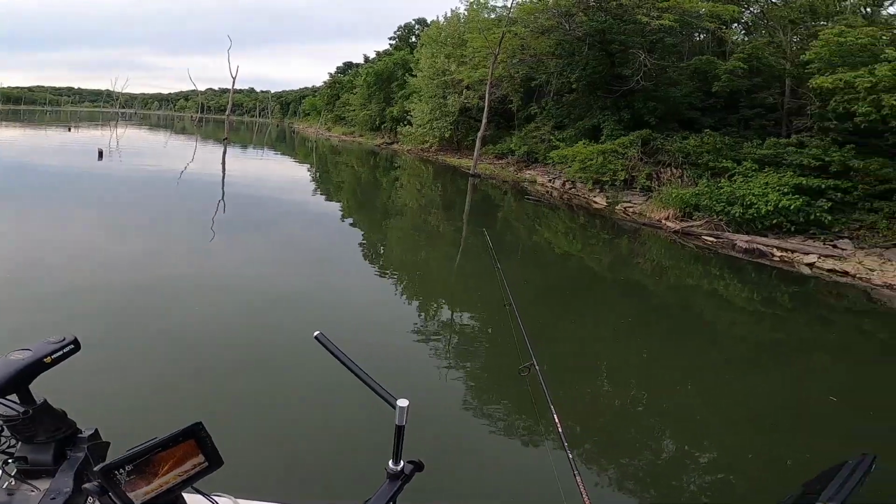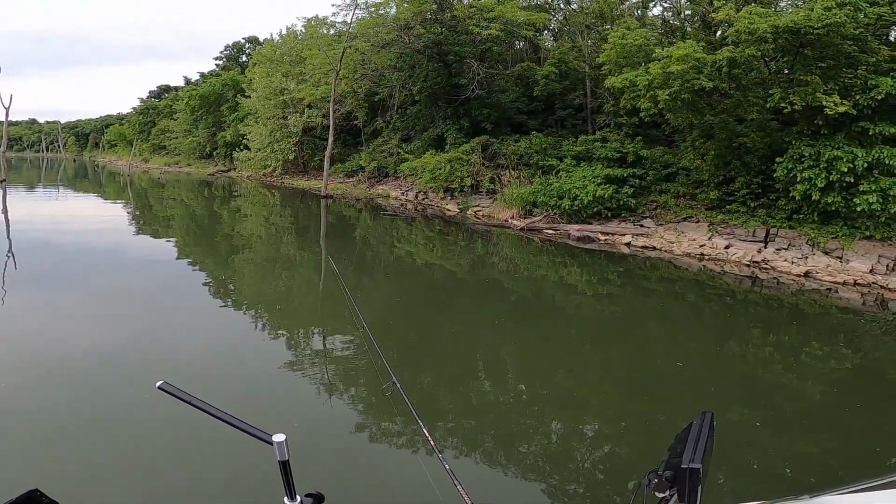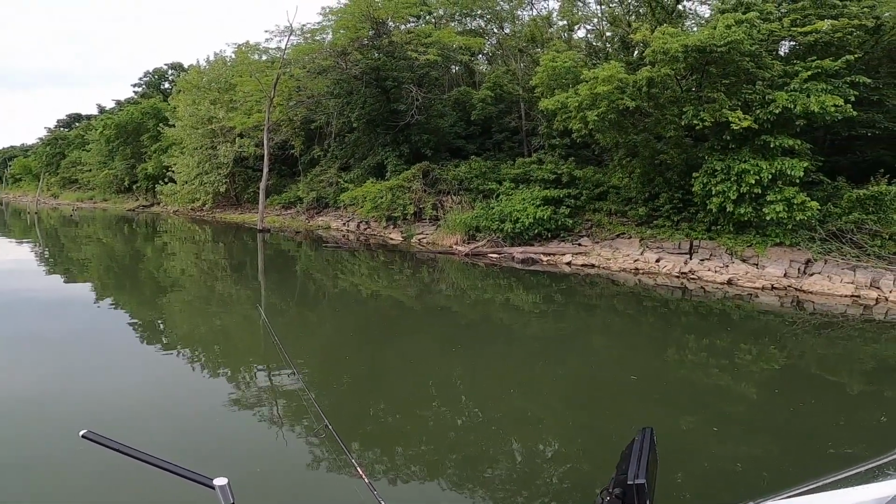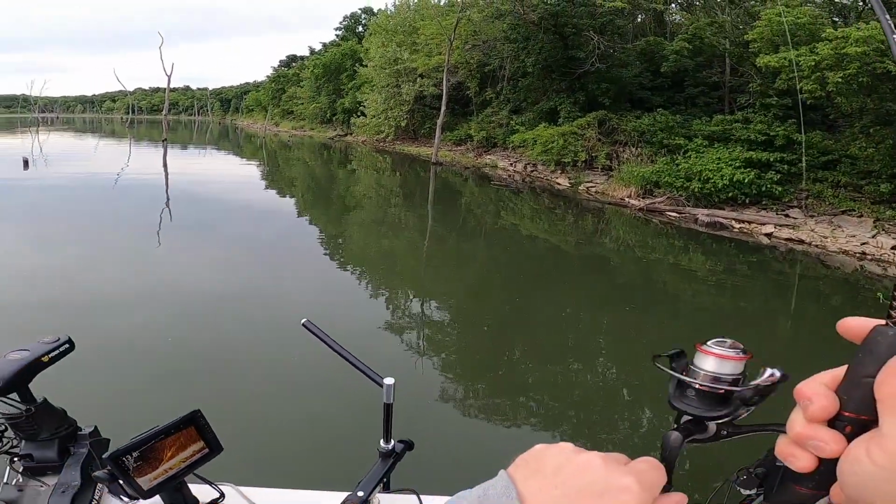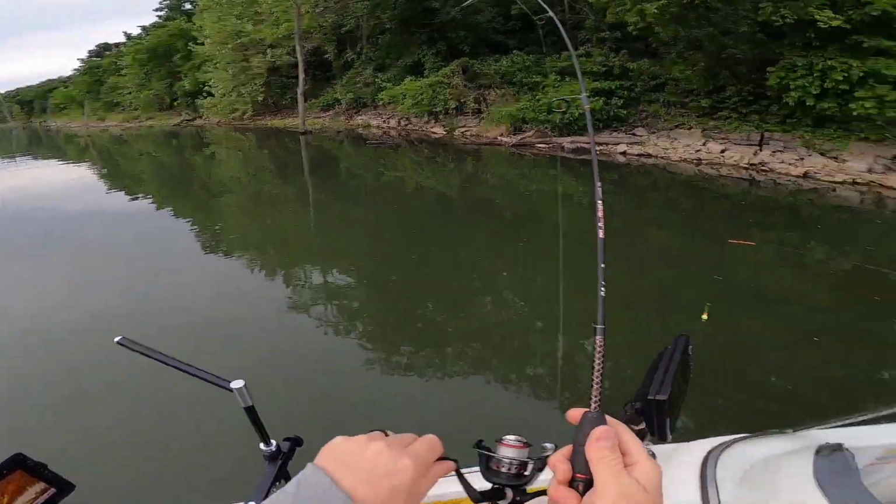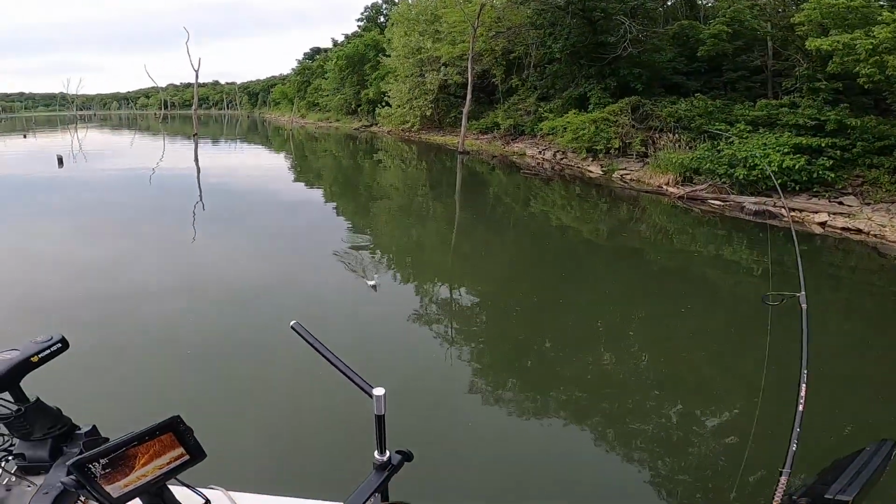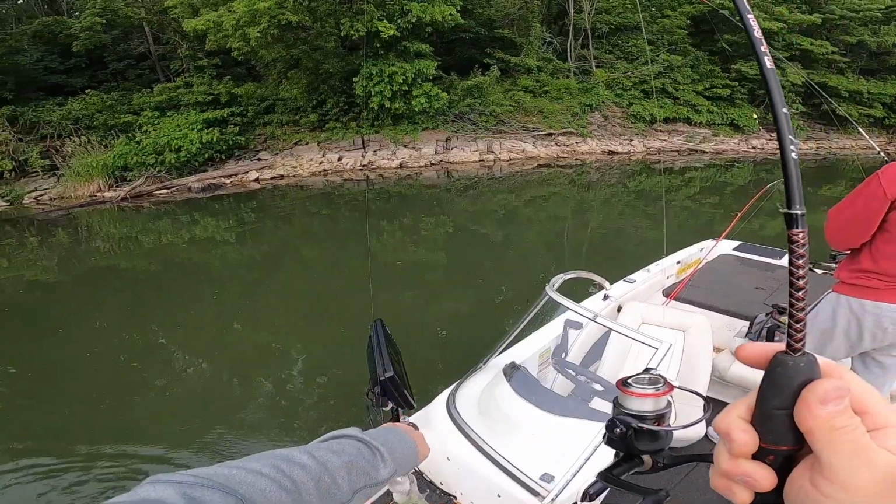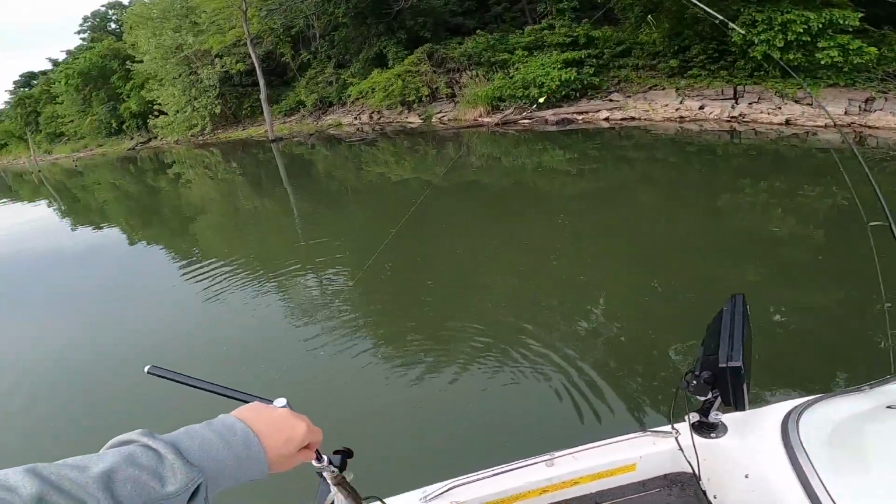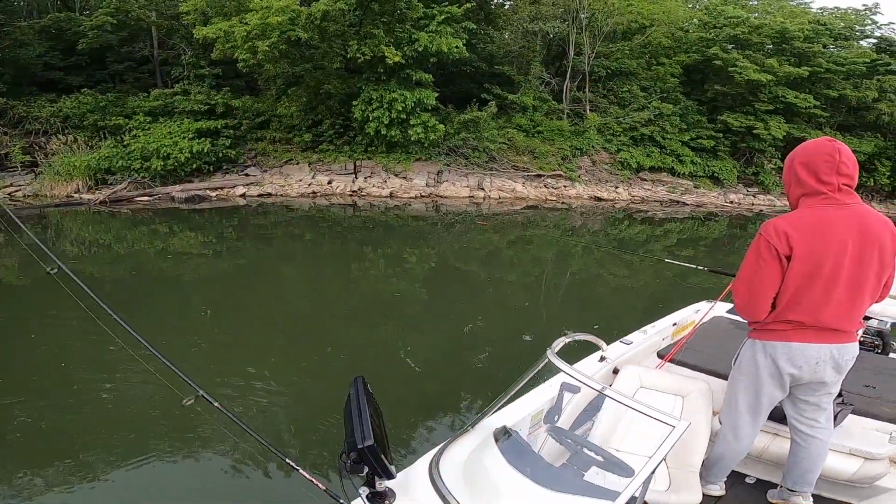Just drop it right off the side of the boat and see how deep you're set. If you're about 18 inches, I'd leave it at about 18, and then you can always adjust it. So it's probably set to 18 inches right now. There we go, I got one. Does that seem like a good depth? Are you about 18 inches? Yeah. Awesome. Just start tossing it up against the bank, man, and then pull it towards you.